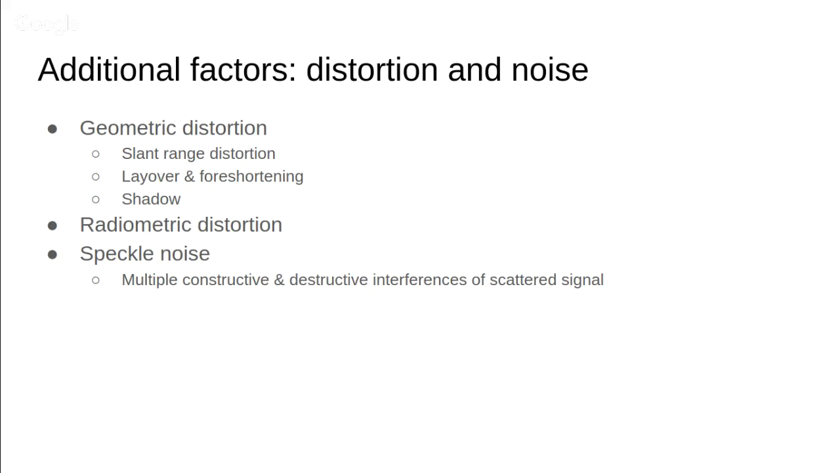Geometric distortion is mainly because the look direction is slanted in radar imagery. That will lead to features like slant range distortion, layover, foreshortening, shadows, and so on. And then there's the other source of noise, which is speckle noise, which is basically because of multiple constructive and destructive interferences between the scattered signal from the target.